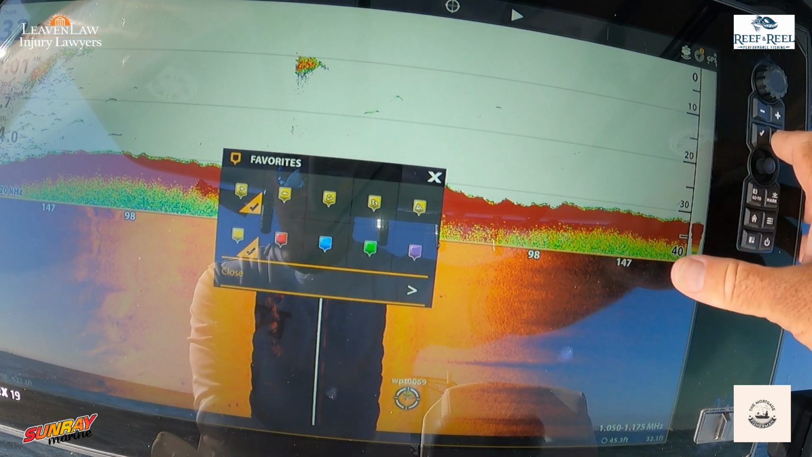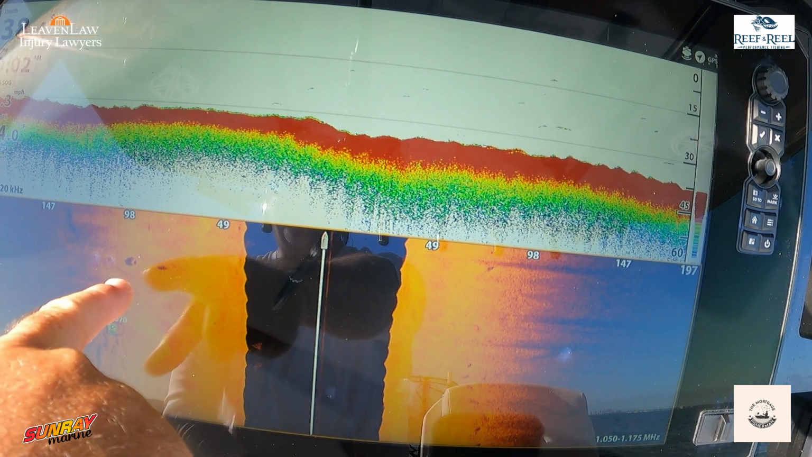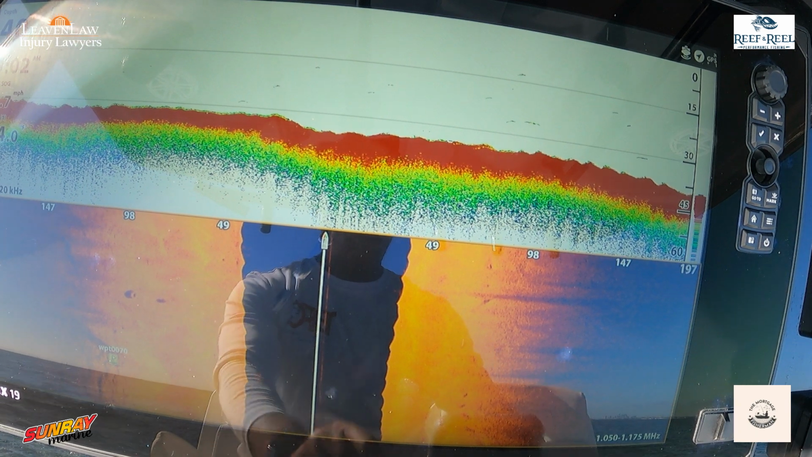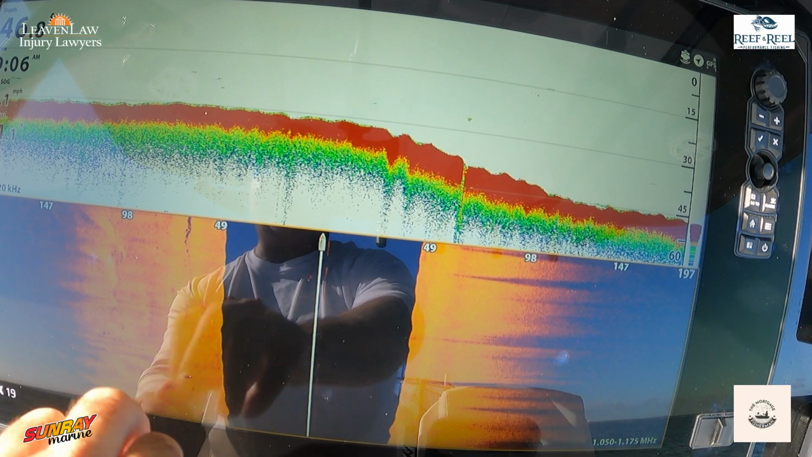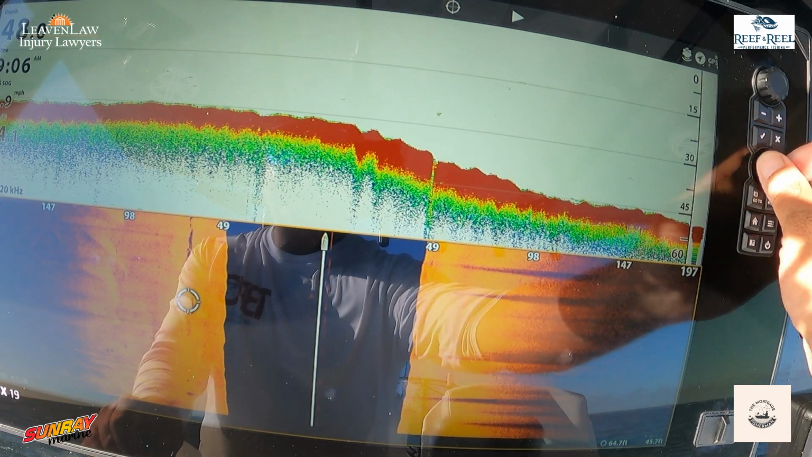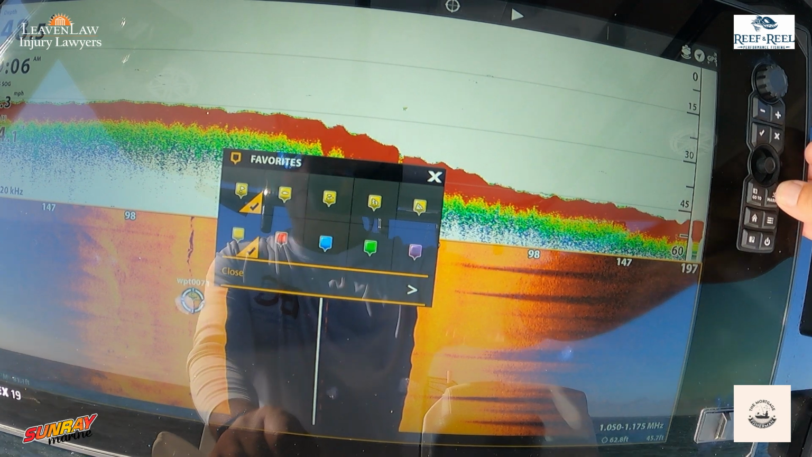So I'll mark that. You can see how detailed that almost looks like a tire right there. That's how detailed this thing is. That's just crazy. See, this is what I mean. I'm out in the middle of the channel now and you can see this ledge. So I'm gonna mark it there. Move it over just a little bit with the joystick. Mark, mark.